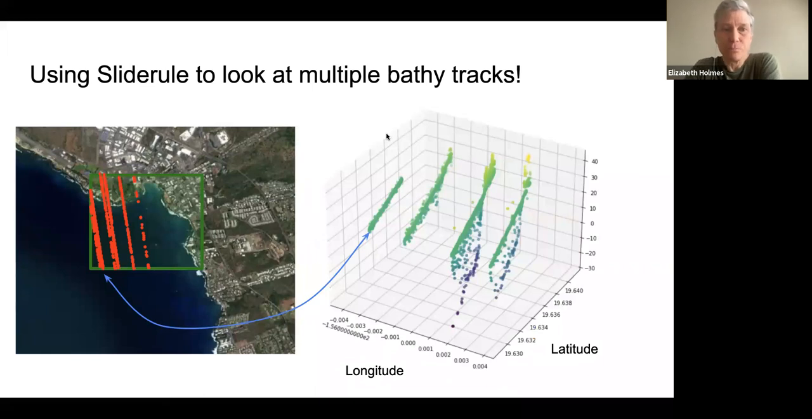So we also used SlideRule in this data exploration part. This was really nice because it was easy to create these kinds of visualizations. We could set up a bounding box and then visualize how much data we had there, because we found, as Jonathan mentioned, that there was a lot of variability in how much data we had.